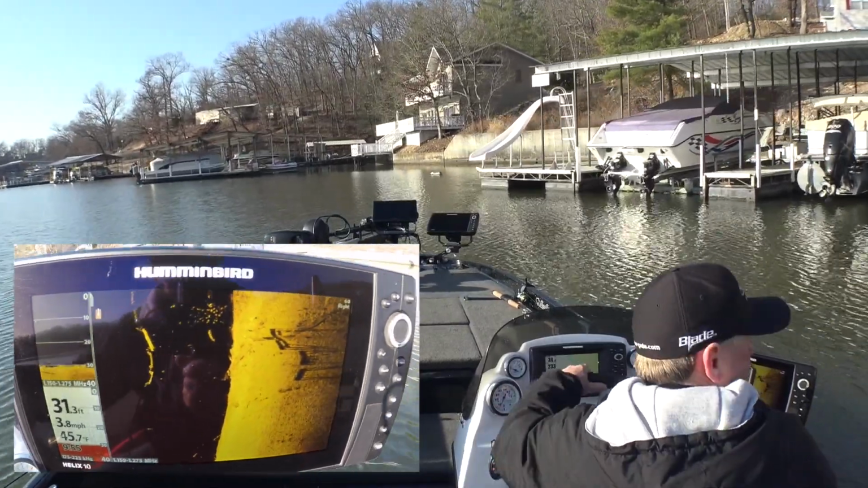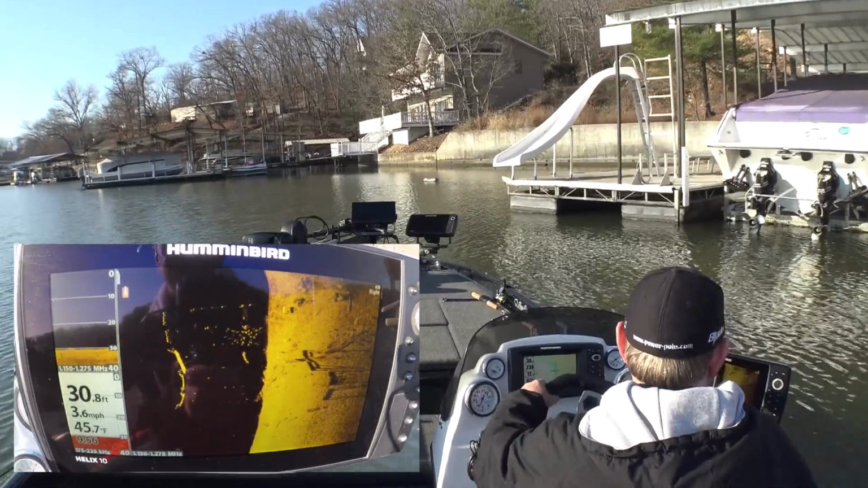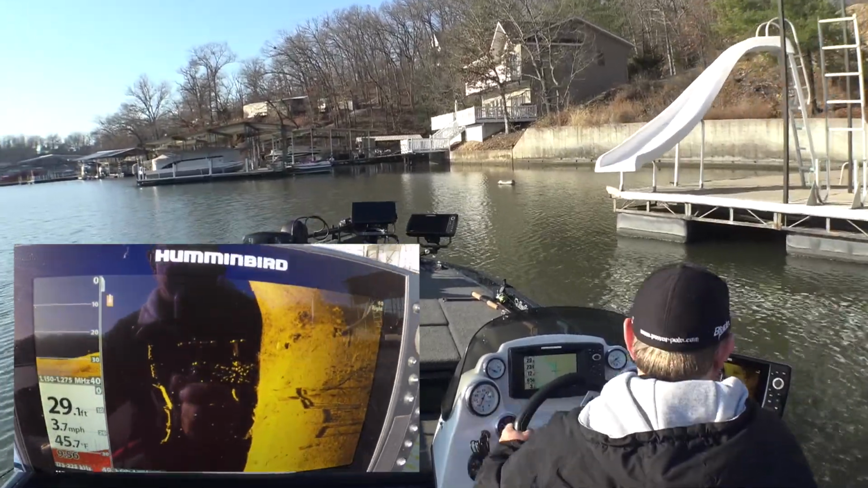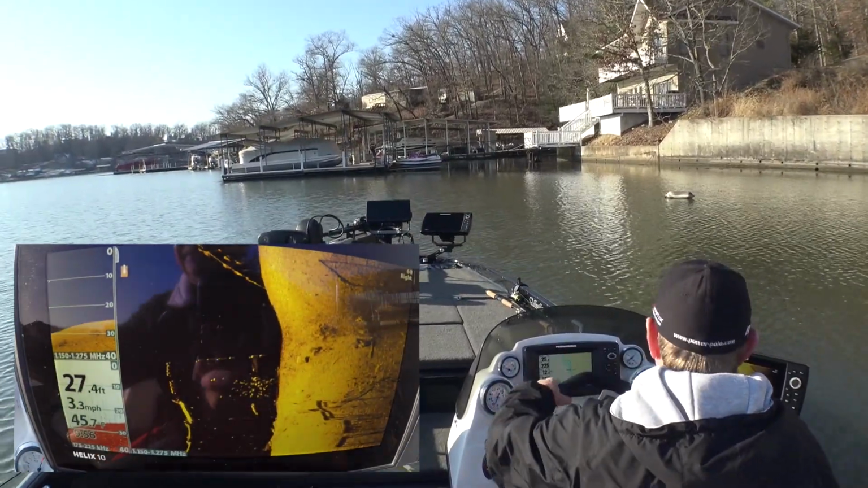Fish back in there, not a whole lot, but there's a few. I'll tell you, I'm not finding many today. I'm gonna remember that, Doc. We may have to come back and fish it, but there's a few fish that's in there.